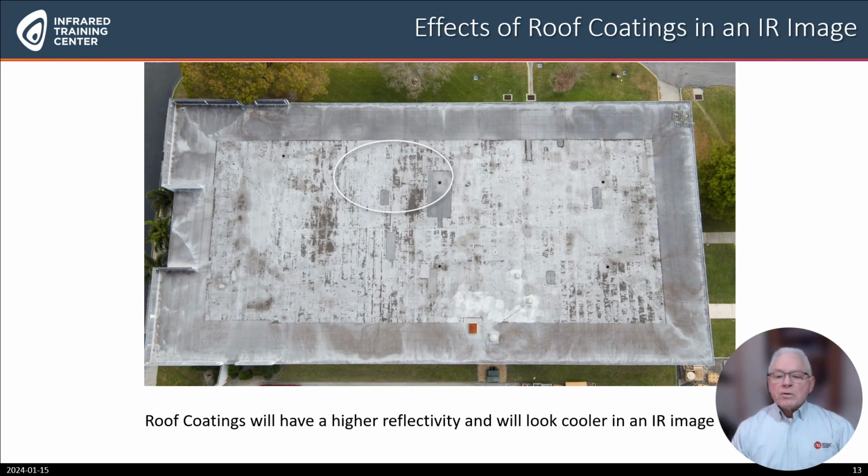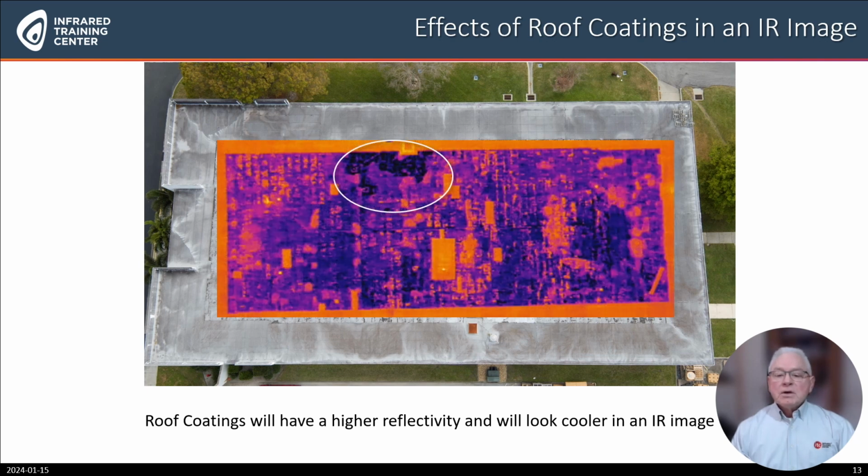There are many different reasons why a roofing material might look different in infrared. One of them would be roof coatings. Roof coatings generally have a higher reflectivity and then look cooler in the ironbow palette. Also, different roofing materials, repairs, dirt on the membrane, and debris on the membrane may look warmer as they have a higher emissivity. If you're not familiar with emissivity, check out the Infrared Training Center's Level 1 Thermography course to give you more information.